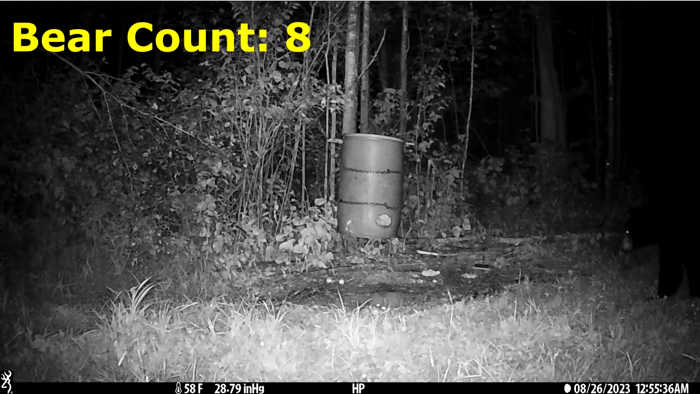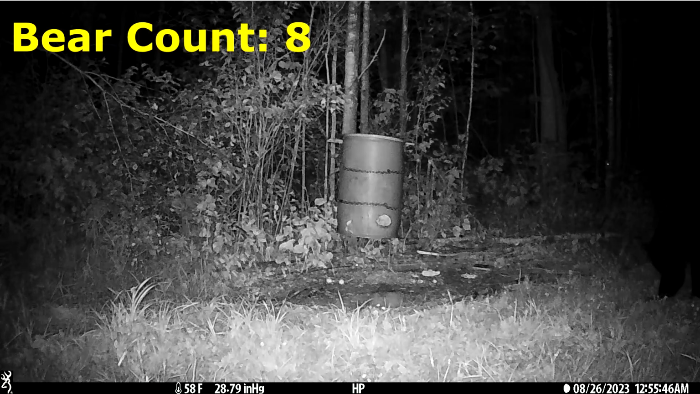And then about 30 minutes later, at 12:55 a.m. on the 26th, that large male shows up again. And he sticks around for about 20 minutes and then leaves at 1:14 a.m.